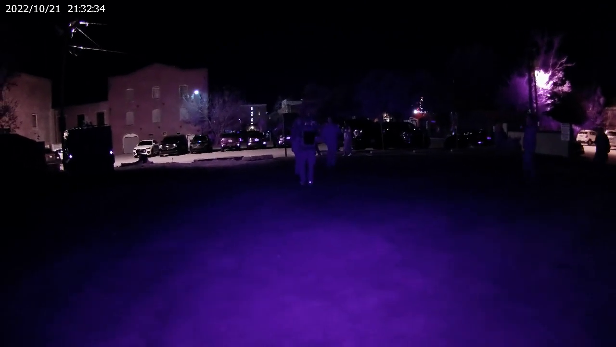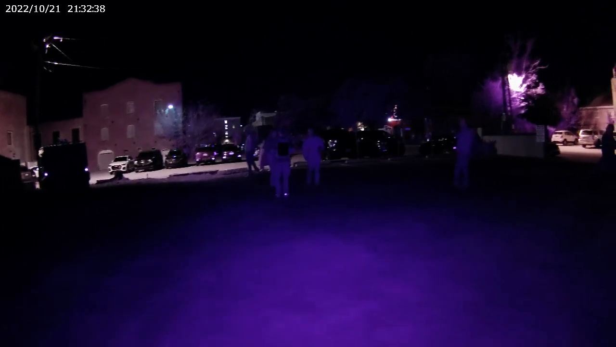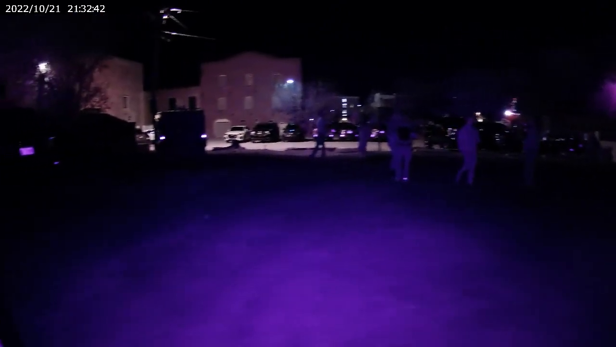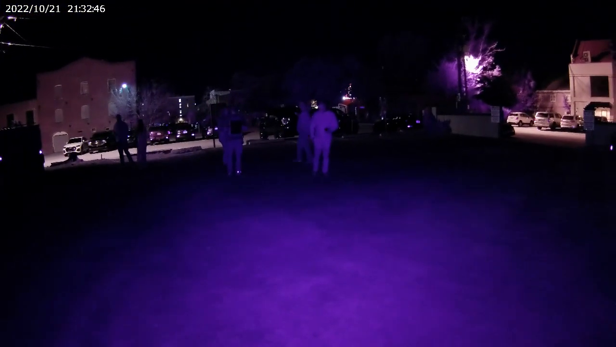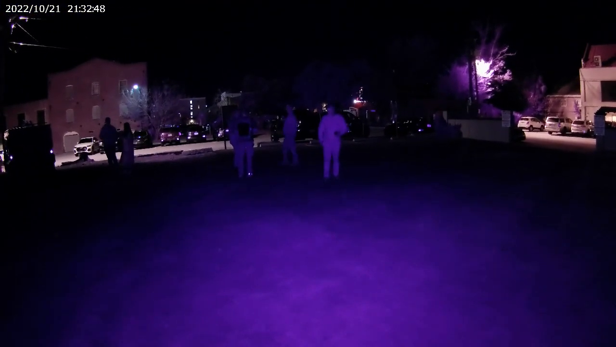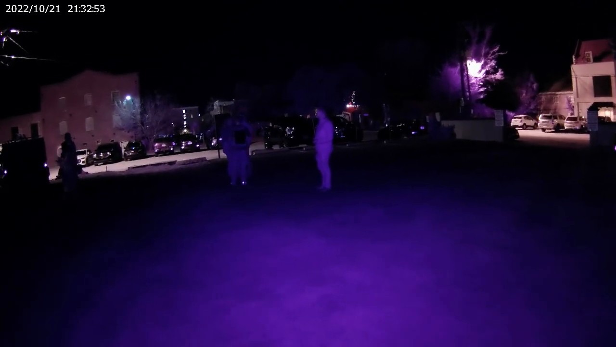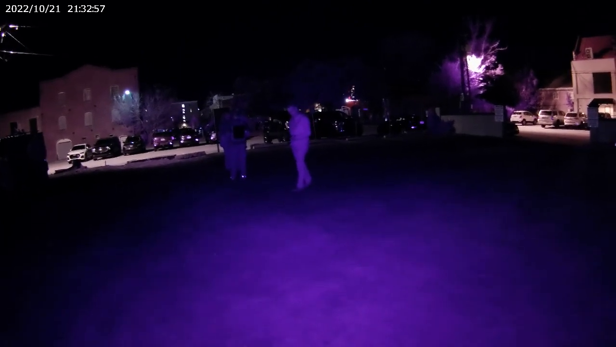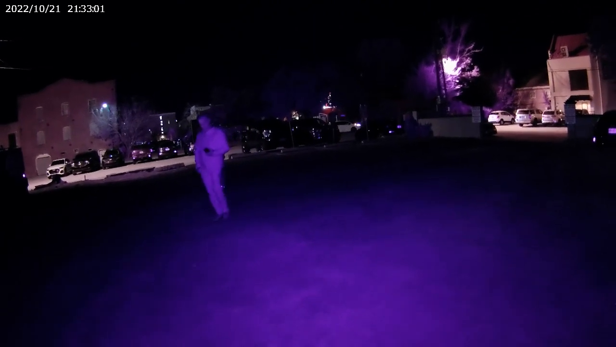Oh, now I see what these red lights do. See how you don't see any light there? But you can see it on the camera. See it's purple, like on the little floor dots? I see it. New iPhones have a mode like that. But this is a 4K 30 camera, it's pretty good, so it's pretty expensive.